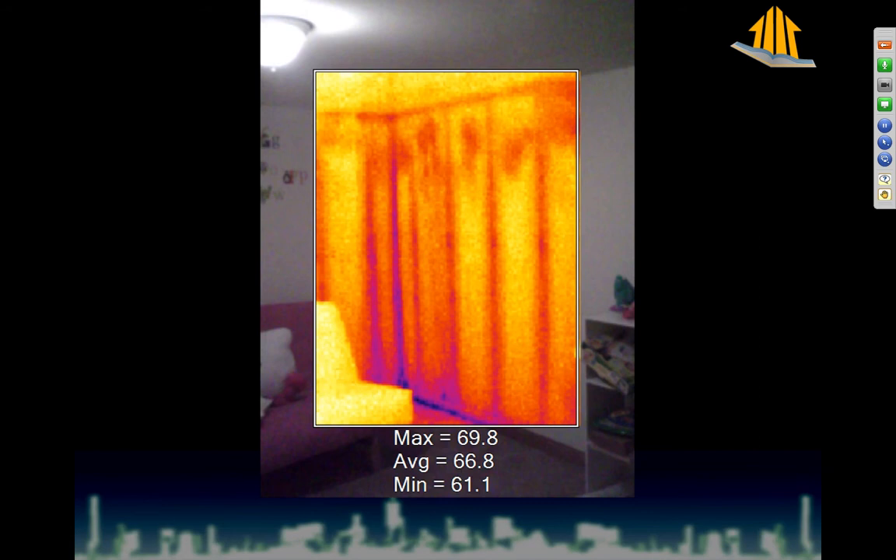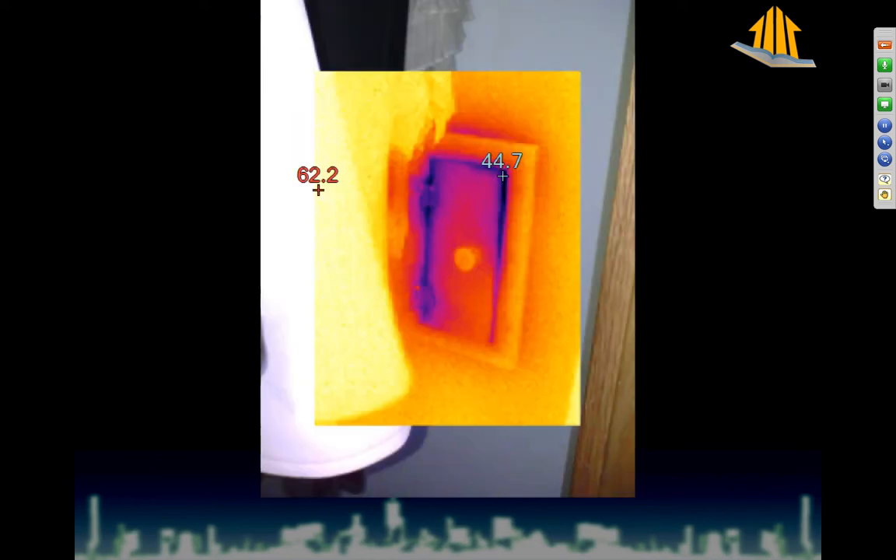Now, that might be with kraft facing on it. You can see in the top there, we've got these little punch-out things. That might be where somebody really tapped it in to make sure that it would sit nice and tight in that cavity, because it's friction fit. So anyway, we're seeing all this stuff. It's good to know that the walls are insulated. Not so great to know that they're not insulated perfectly.